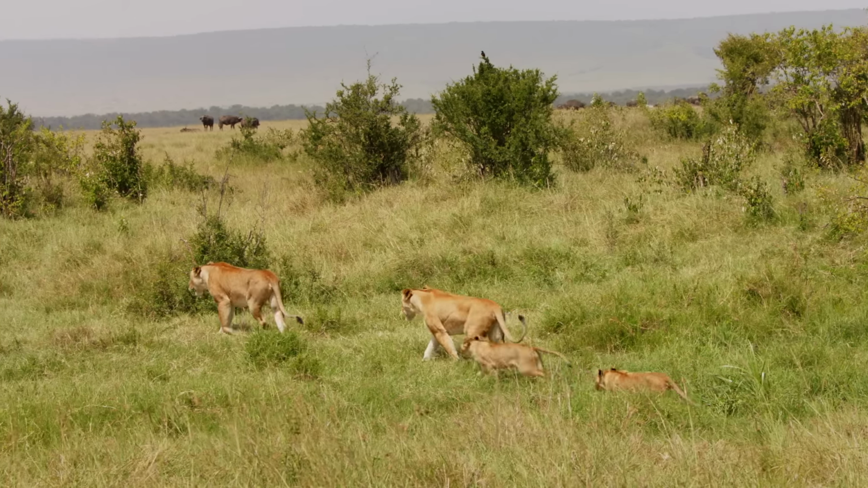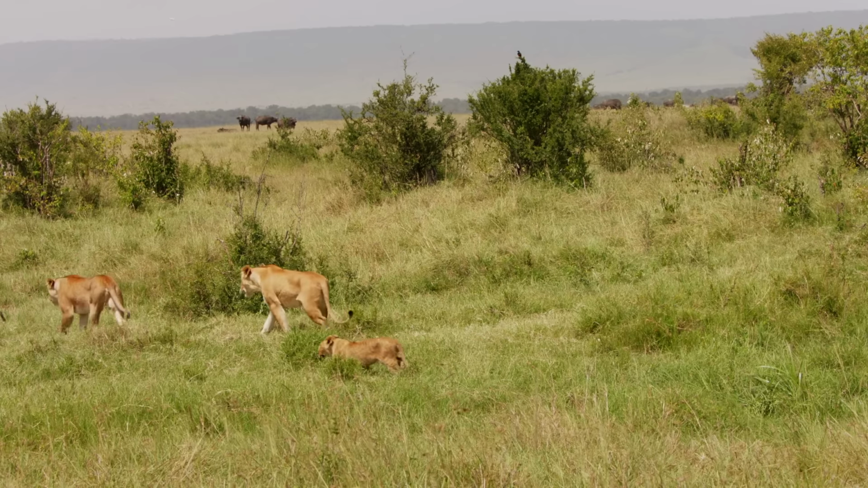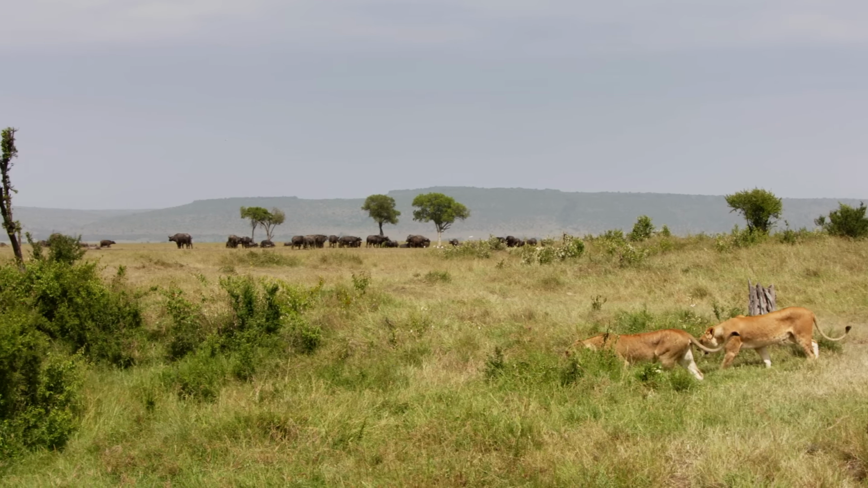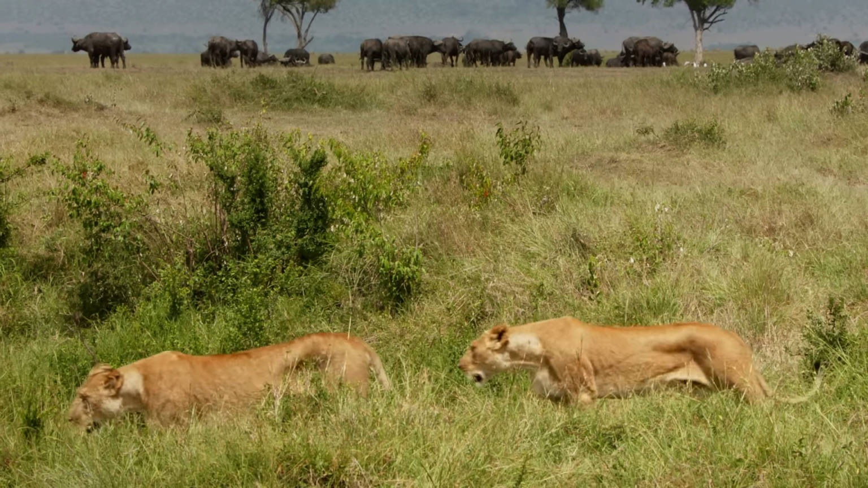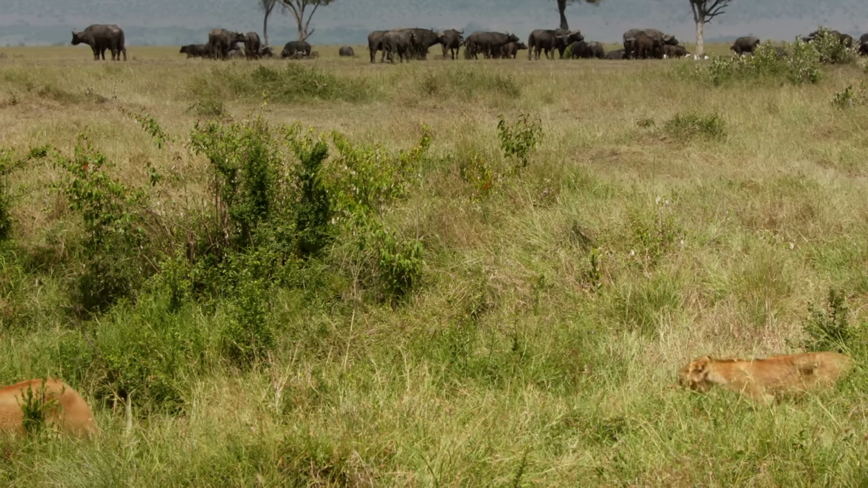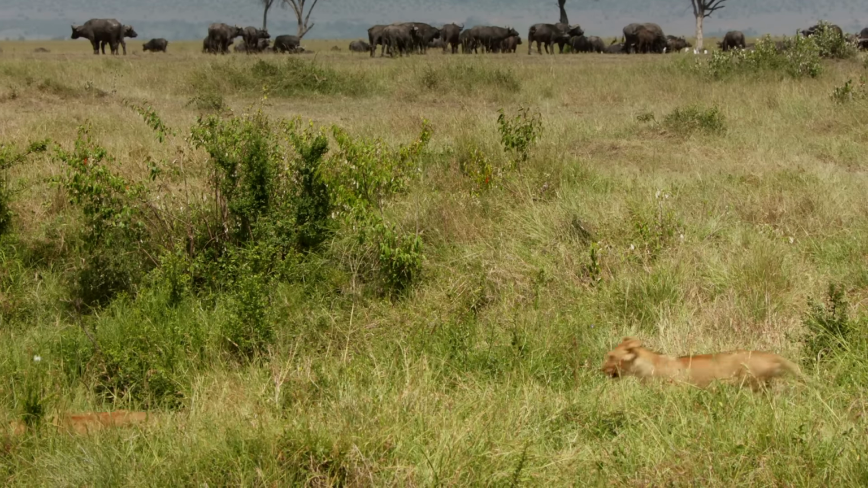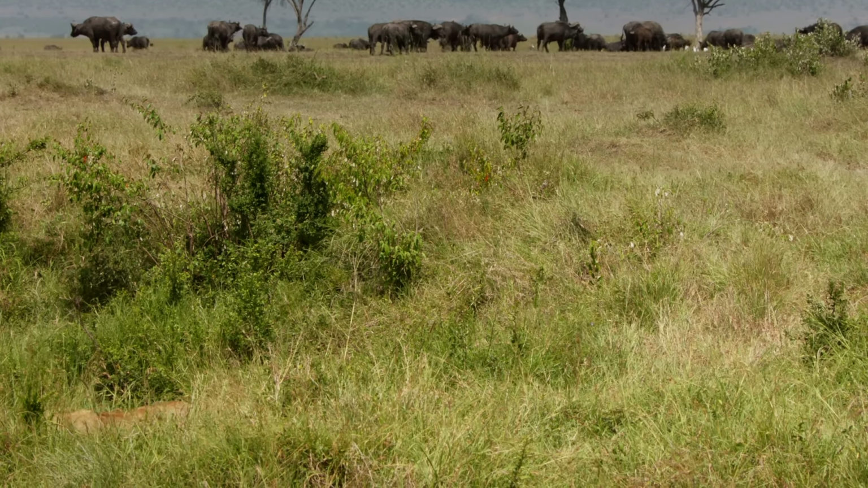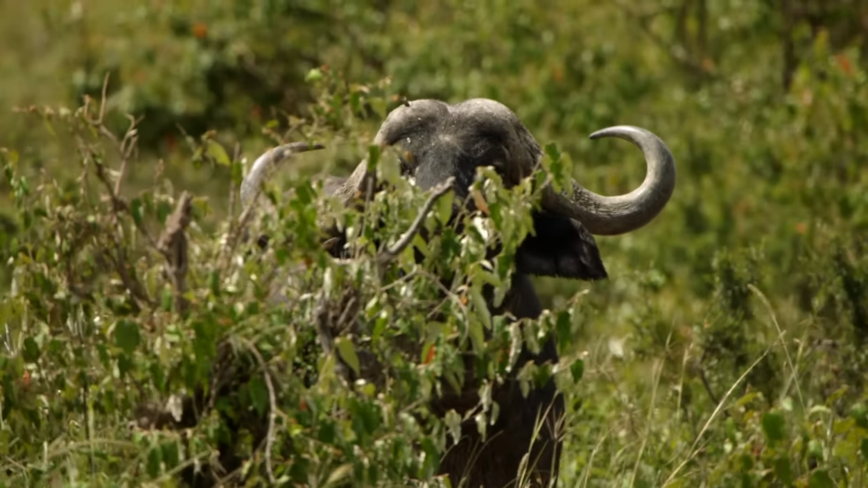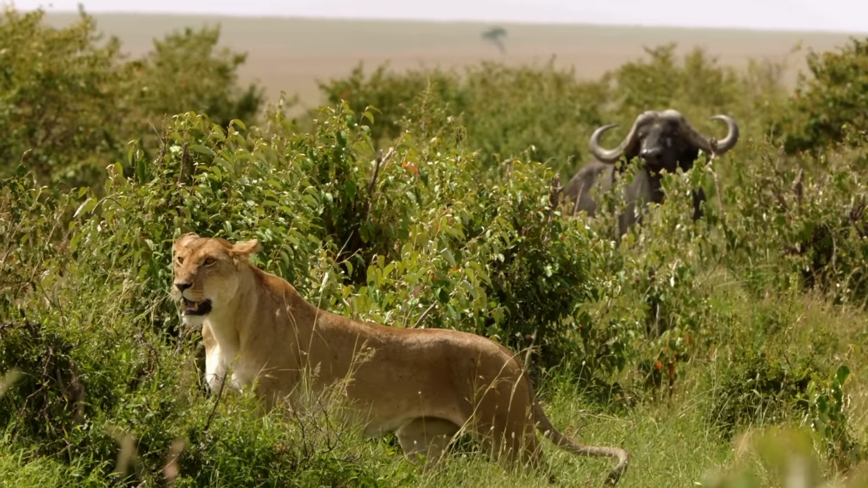The proximity of the herd forces the lionesses and their offspring to leave their resting place. Lions and buffaloes are mortal enemies, especially when younger animals are involved. Buffaloes attempt to kill lion cubs at any given opportunity. Mothers have to remove their offspring from the danger zone as soon as they can. The bull hesitates.